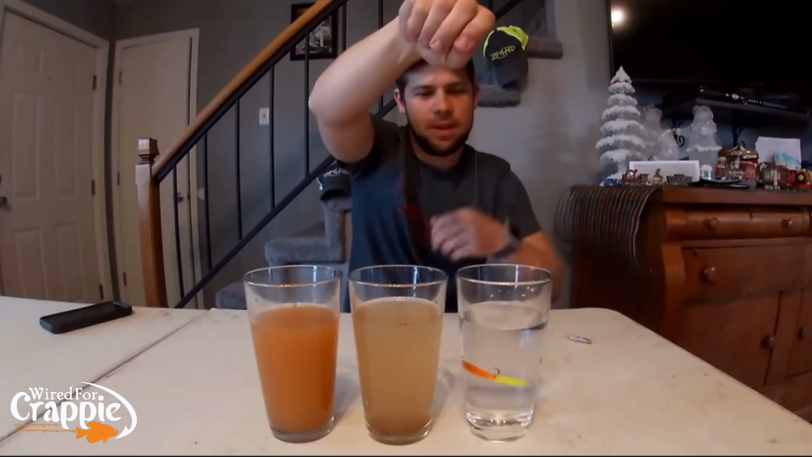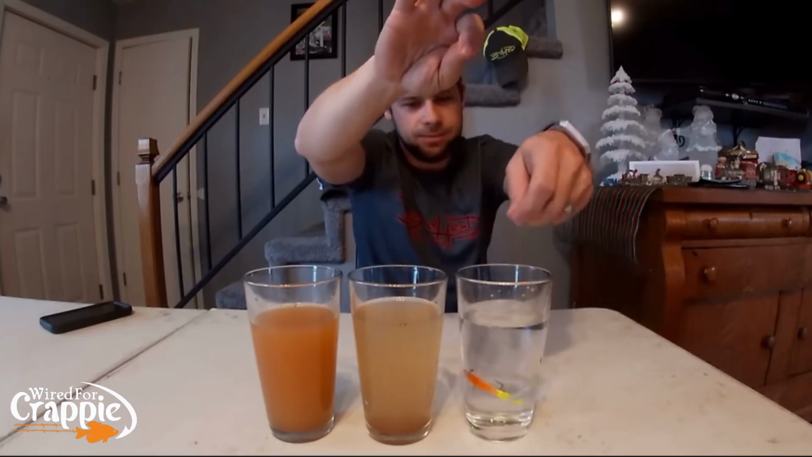Now, take this orange and chartreuse, for instance. Clear water, clear baits, right? If I'm a fish and that falls at me, I think I'm going the other way. That's going to freak me out. That's a lot of bright color, right? So let's put these two side by side in here.